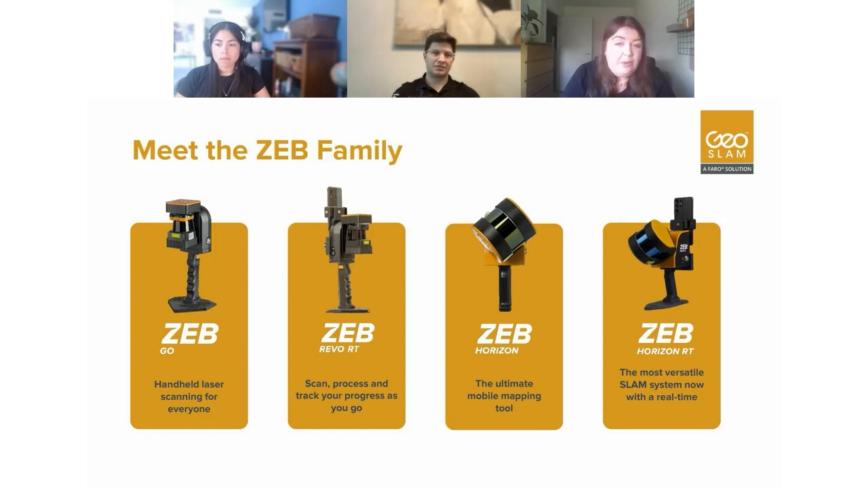But then we also have the ZEB Horizon RT, which is the newest into our ZEB family of products. Very versatile. We have the real-time display on there so that you can see that you've got your full site captured before you leave or before you do any more scanning, which is a really nice feature. You can see it on the smartphone and it gives you an idea of where you've been, how much you've captured, and the complete overview of your site for the day.